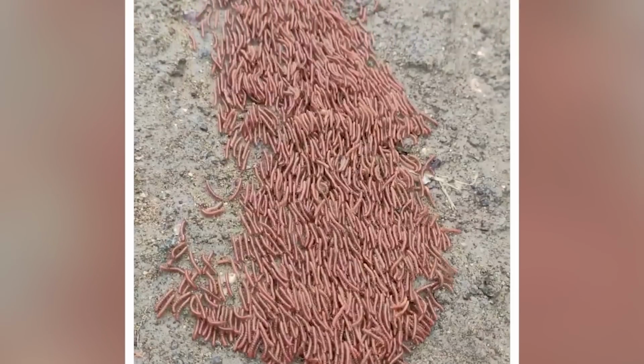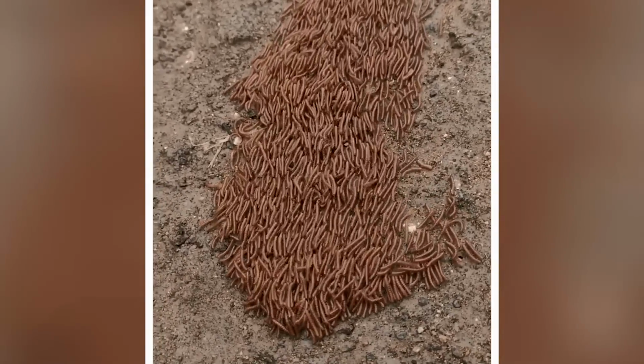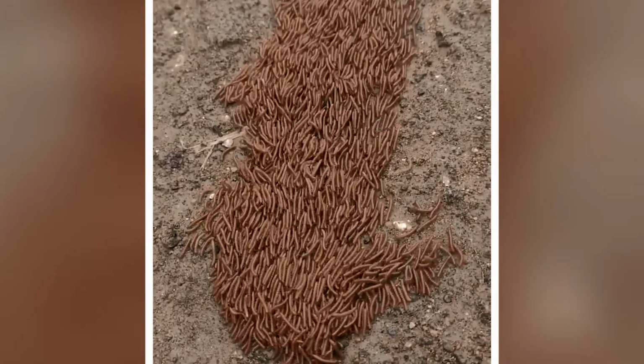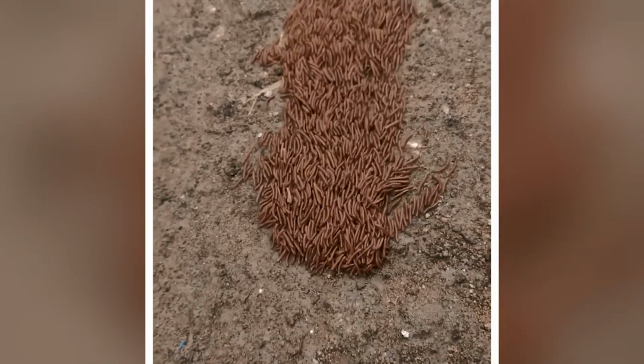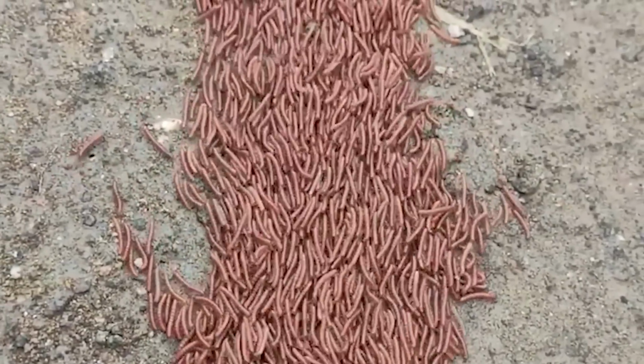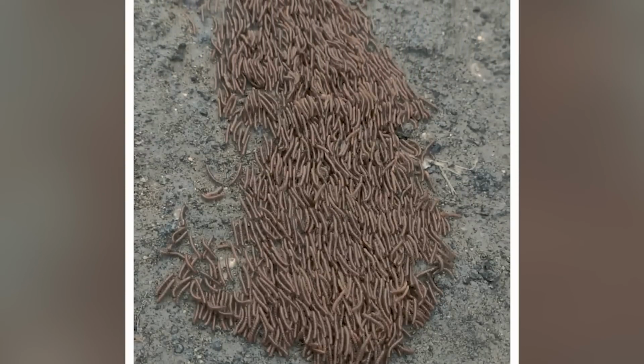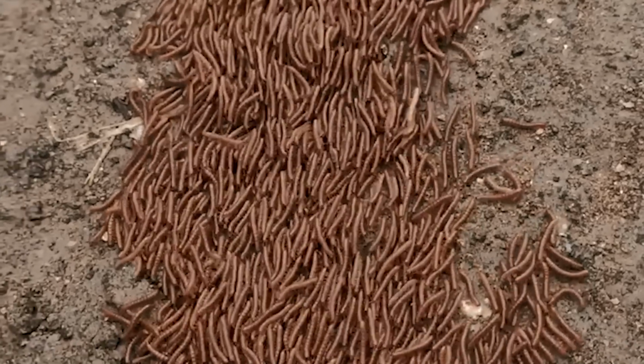It's a mating ritual like no other. After a brief, frenzied romance, the adults vanish, leaving behind a sea of larvae that march in lockstep like a creepy, crawly army. And the most unsettling part? They just won't quit. Disturb them, and they'll simply regroup and continue their relentless march. Fascinating or frightening, you decide.